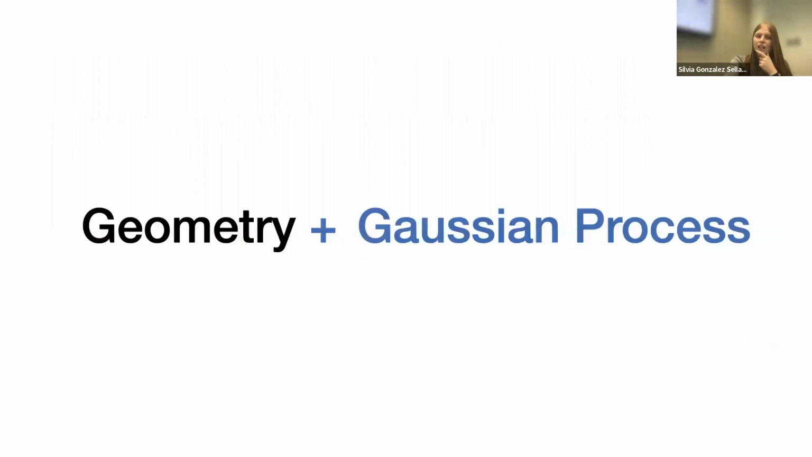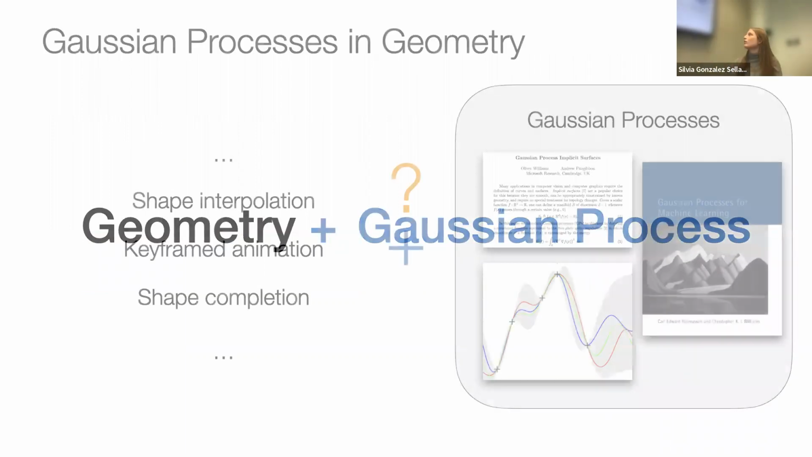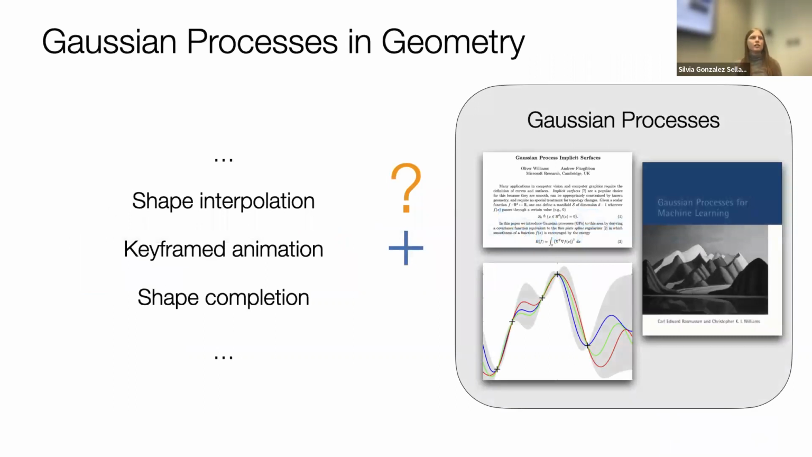More broadly, in this paper we combined a concept from geometry with Gaussian processes. Something I've also been thinking about for the past few months is what other parts of the geometry pipeline we can use Gaussian processes for. Part of my intention today is that next time you think about your current or previous project, is there any part of it that can be thought of as an interpolation? Is there any point where I have a limited set of data and I'm interpolating to some new point? If that's true, then maybe you can add a Gaussian process there.